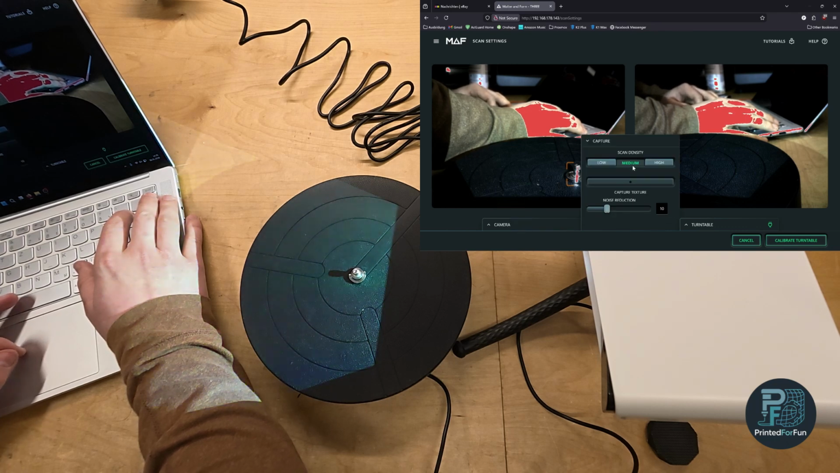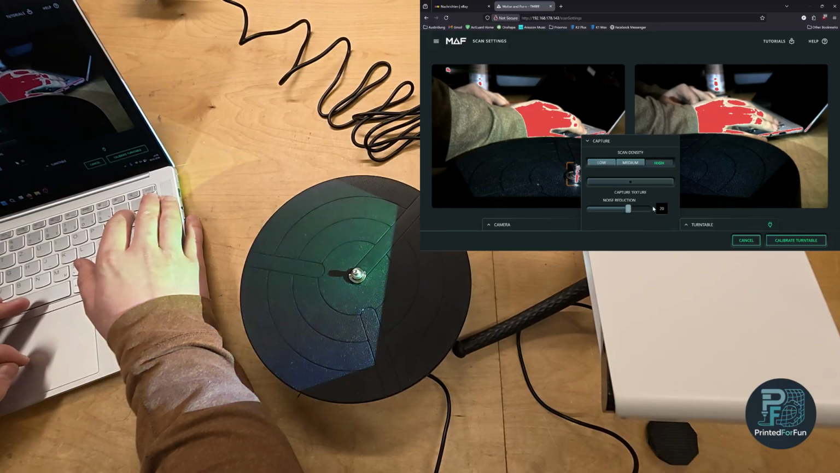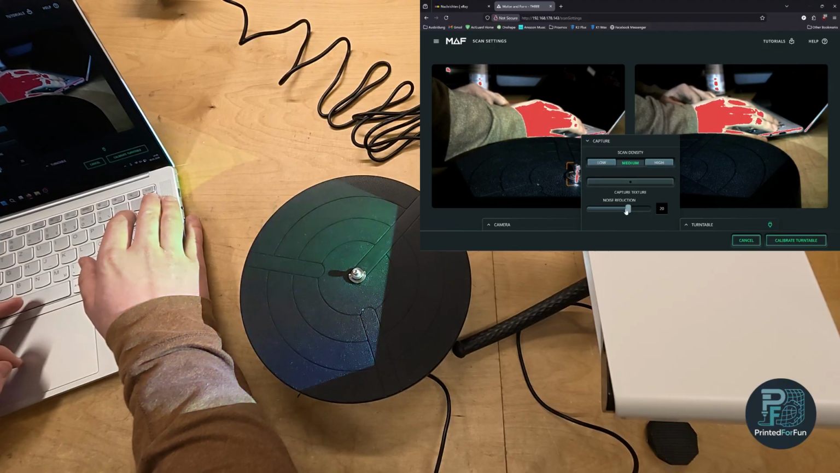I will be using a medium scan density, or let's use the high scan density since it's quite a small part. And for high scan density, I found out from testing that a noise reduction value of 20 works the best or gives you the best results. For medium, I normally use a noise reduction of 10.